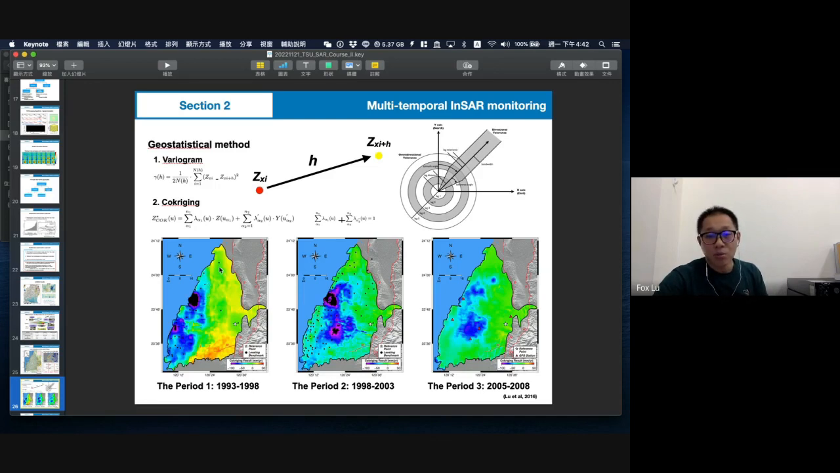But between these two leveling data points, we don't know the spatial relationship. So we will use the InSAR data to build up this relationship in distance, so that we can make the subsidence map. The first period is 1993 to 1998, and then the second is 1998 to 2003. And later you will find a lot of leveling data has already been built, right? It is here. And the third period is 2005 to 2008.